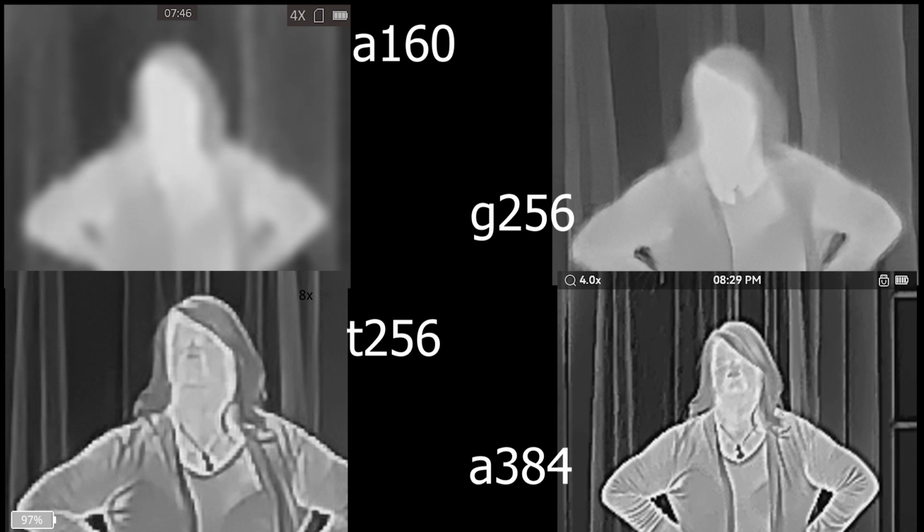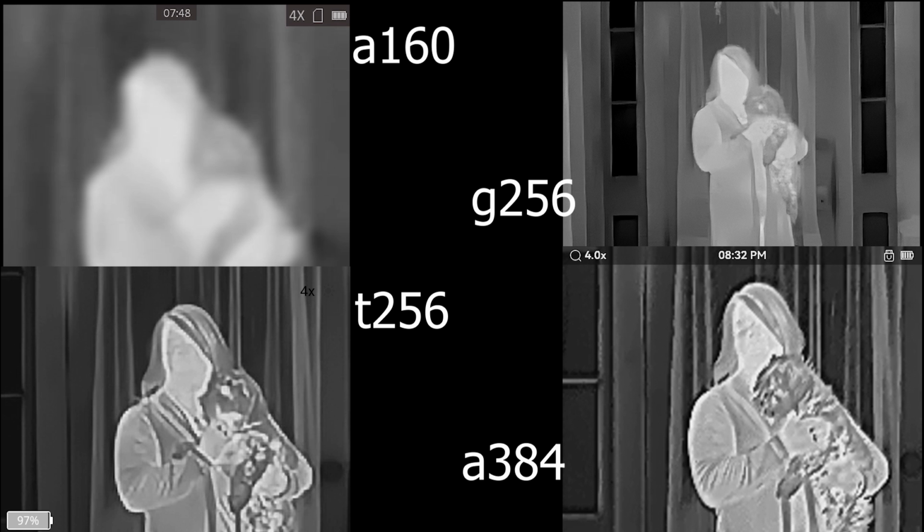Now, the next one we go to, we're going to go outside in a minute. But this one here is now holding Tina in the same doorway, shot the whole length of my house. Zoomed in close to see here, 4x on this one, but you can't tell that she's holding a dog in this 160. You can see something going on there, but you don't know what it is.